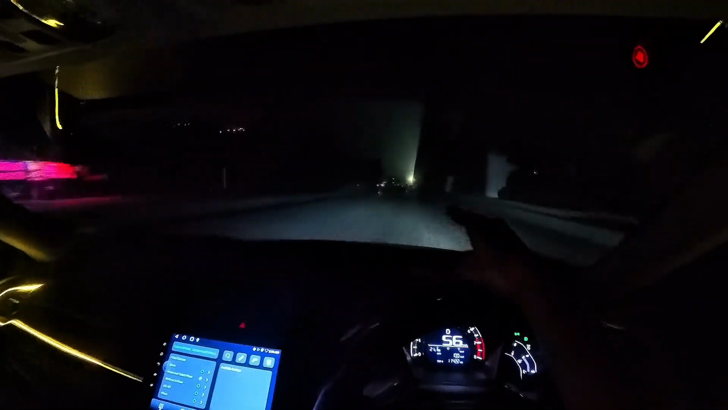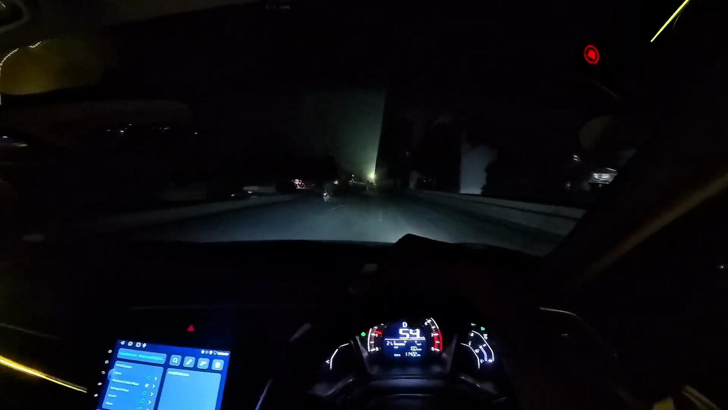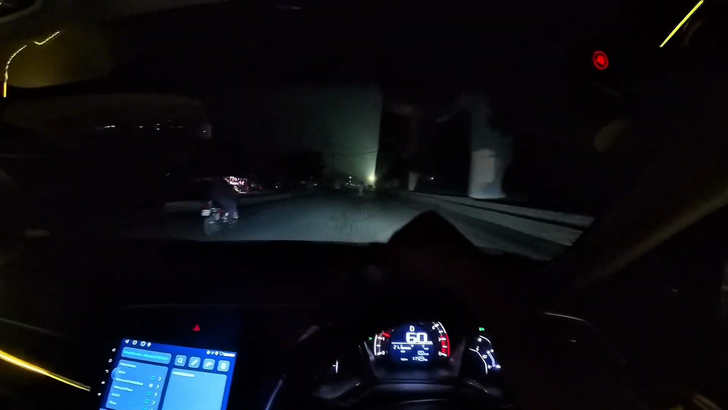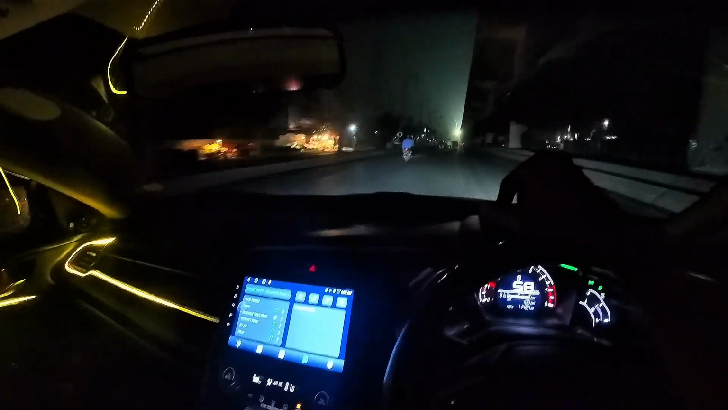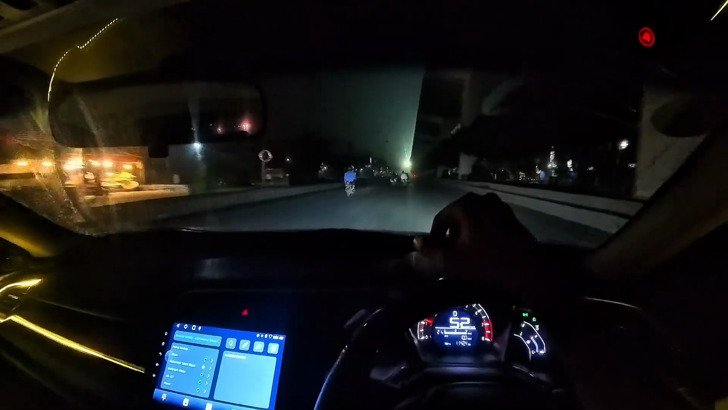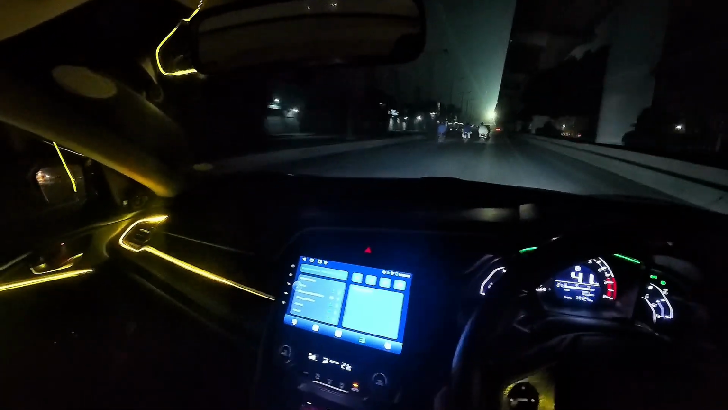So this is our beautiful home. I don't live here though, but I live on the other side of Lahore. But anyways, I have an affiliation with all of this place. On our right, we might have the Shalimar Garden as well. So let's see where the map is taking us.